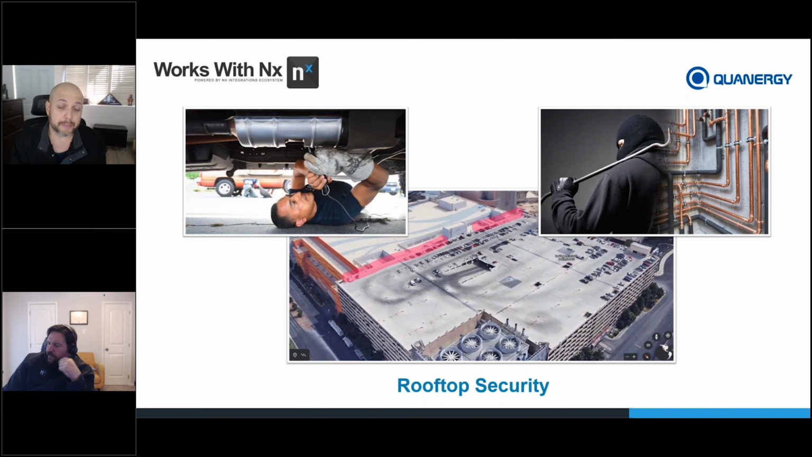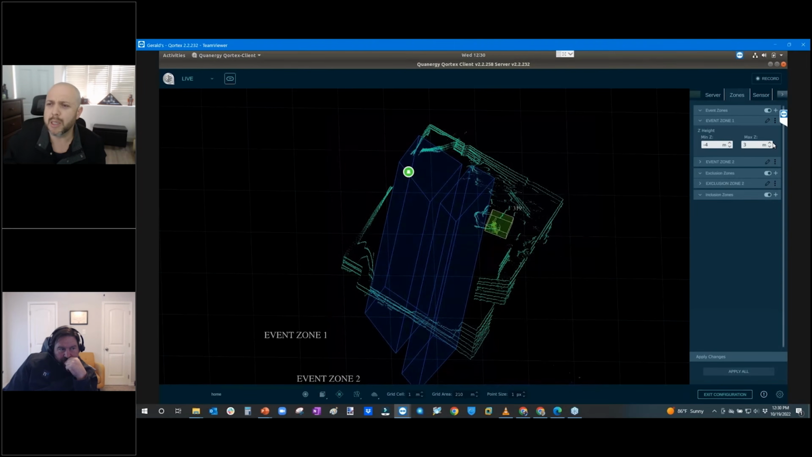Absolutely. So my question is, how would you define, is there already defined objects in it, or is there a way for you to kind of say that's this, right? Does that make sense? It sure does. So inside of Qortex, you can actually create different types of event rules.